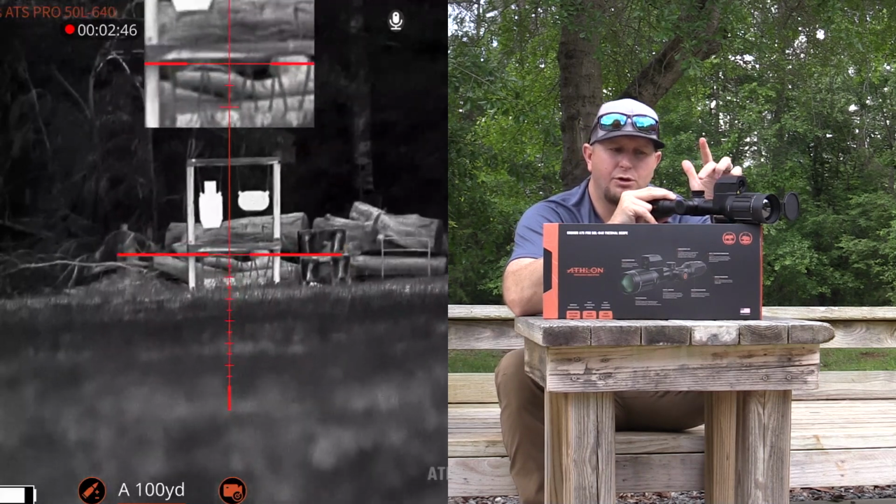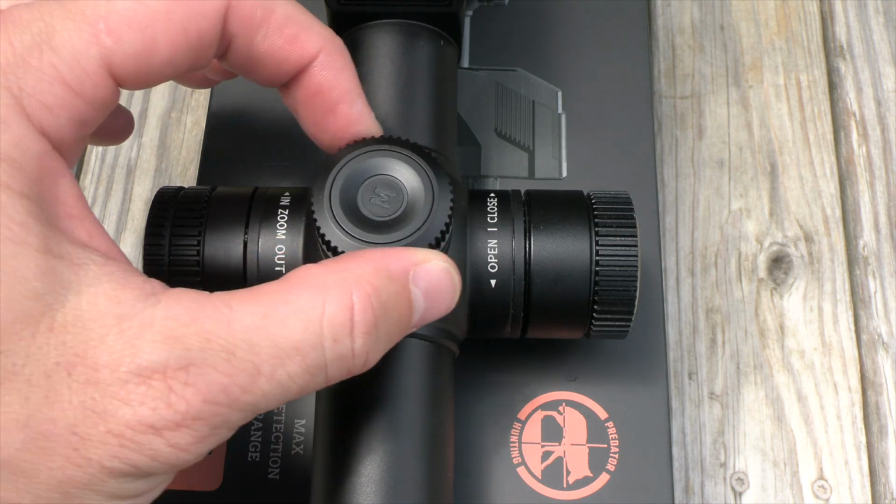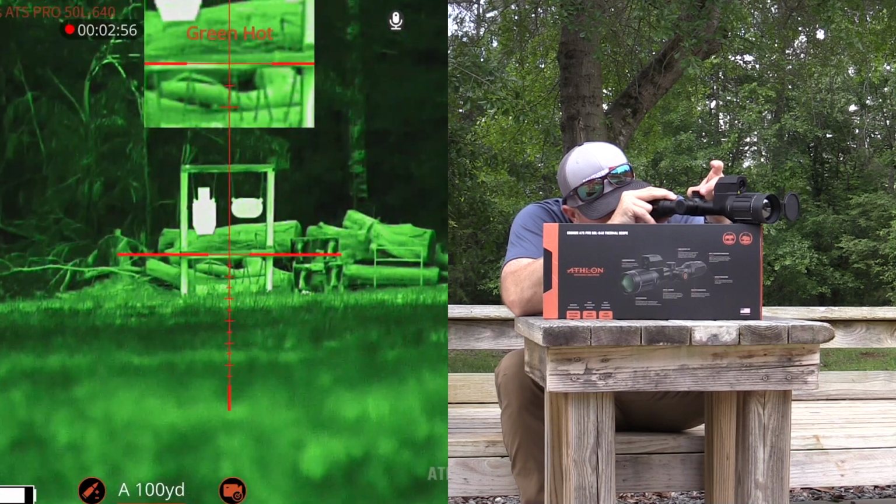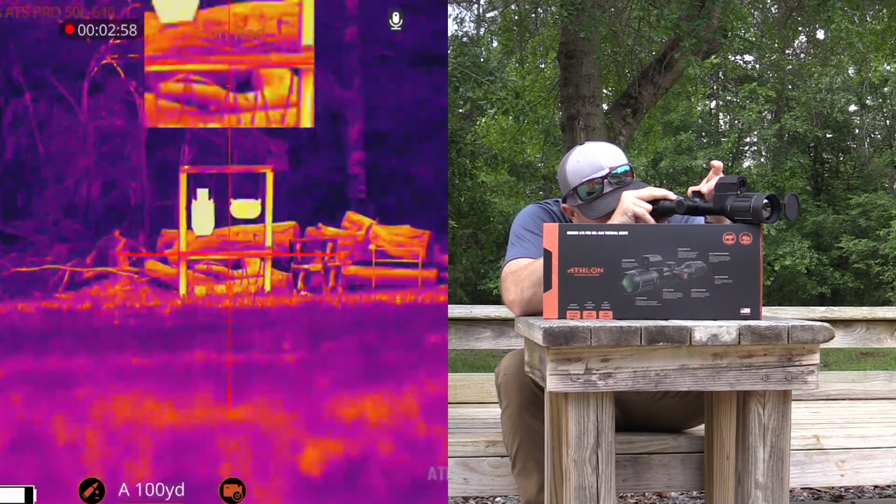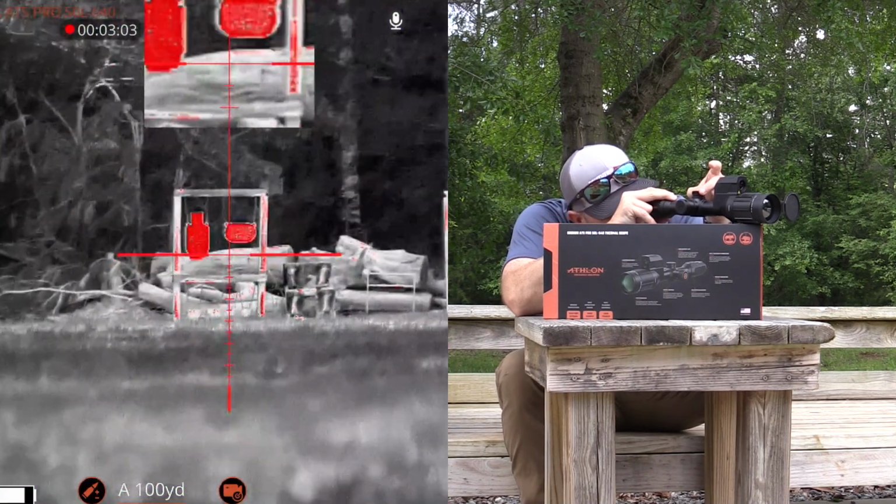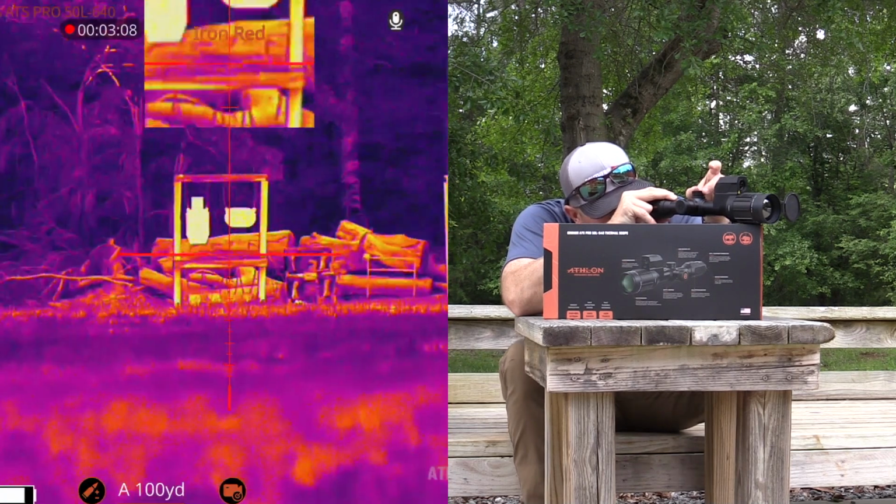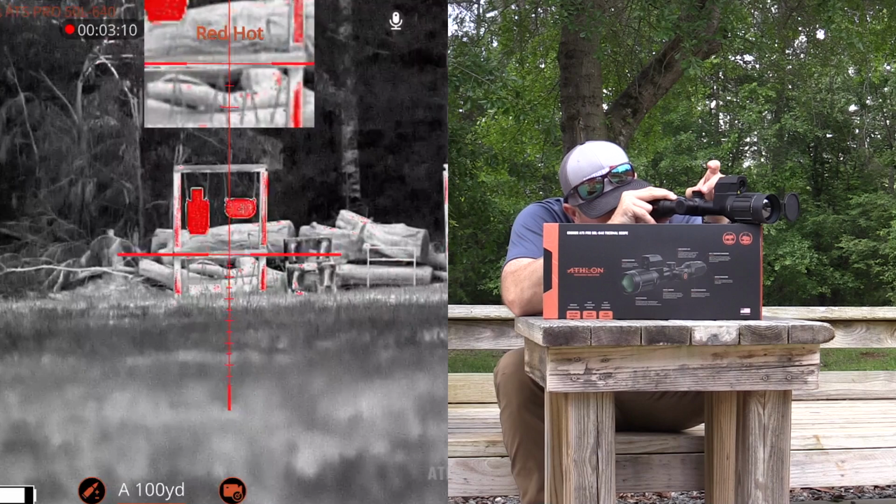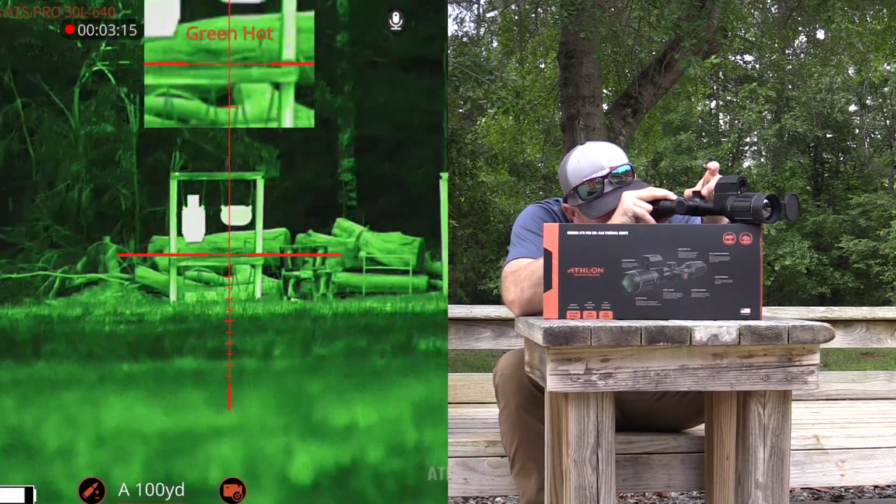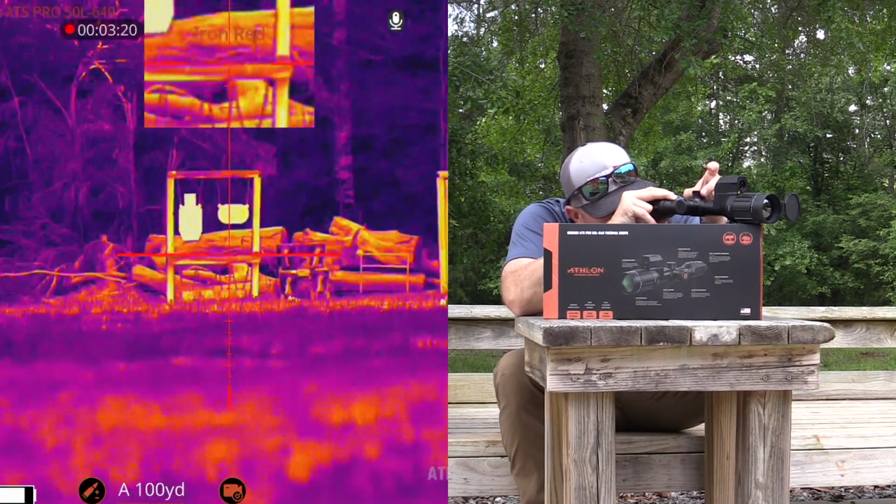So up top, where your normal windage elevation turret would be, you have a knob that will spin left or right. And what that will do is actually cycle through the different color palettes that this scope offers. I believe that this is going to offer, let's see, 1, 2, 3, 4, 5, 6, 7 different color palettes, 7 or 8. And this is for those of you that maybe like to run white hot, maybe you like to run black hot, maybe you like the green color, or maybe you like the tracking red.